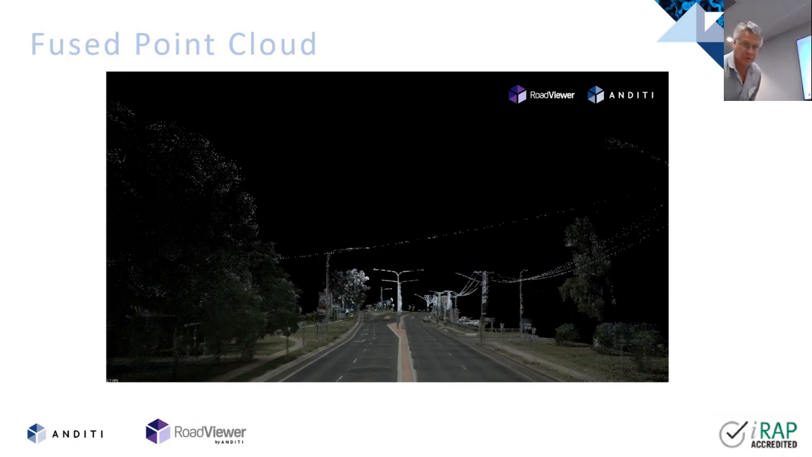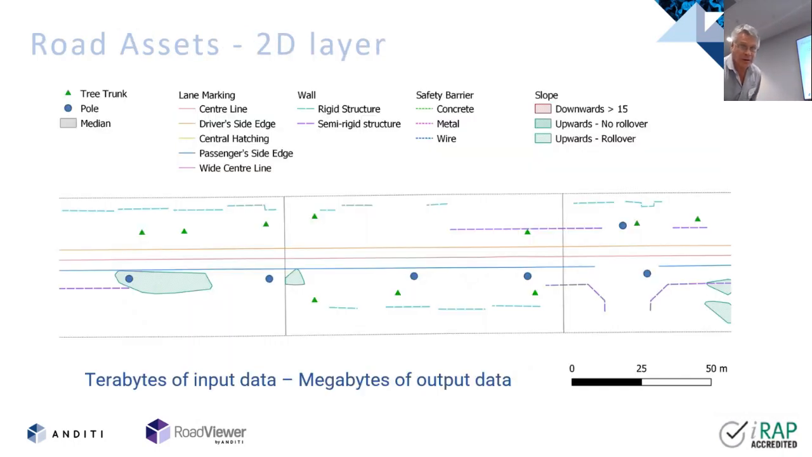That's where we're heading with this. We can take all of that data and drop it down into just a straight little shapefile like that. So we did a project for Main Roads WA, 2,000 kilometres, and pulled out all the certain assets along their road, dropped them at about 2 megabytes of data, which covered the whole of their road. So we took in 2.5 terabytes, gave them back 2 megabytes. And that's what they wanted in that space.